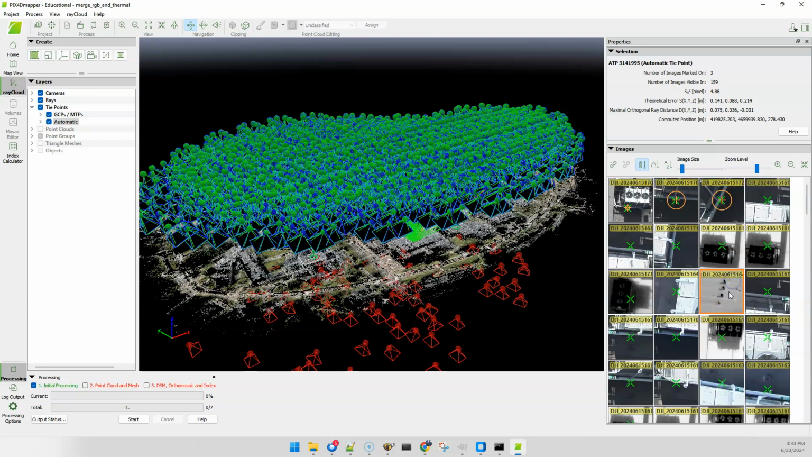A lot of these stacks coming out of the roof show up really nicely on both. You can find things that are going to be clear on both. And the nice thing about rooftops is they're not obstructed by anything. So in addition to manholes, rooftop features are often really good here.